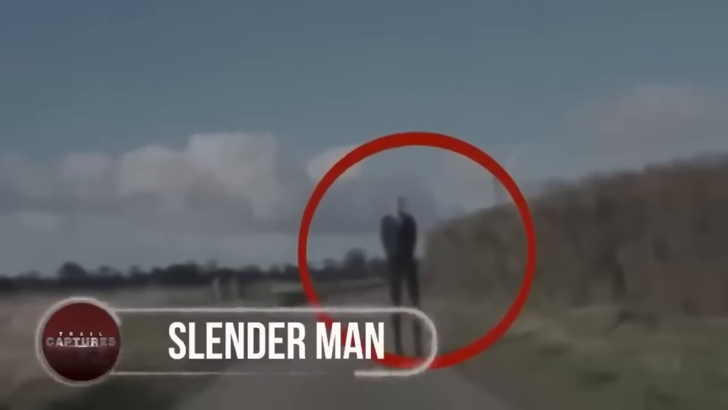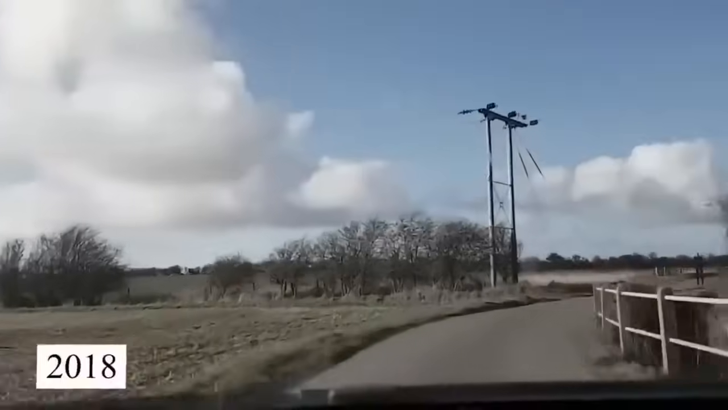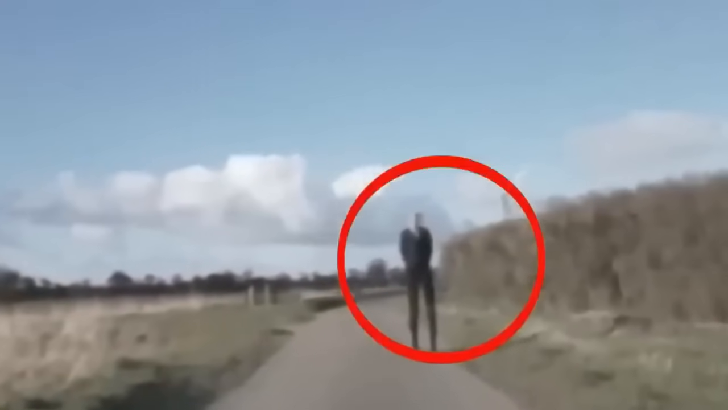Slender Man. In 2018, two friends and a little girl were traveling across states when they bumped into an abnormal, tall and suspicious-looking man referred to as the Slender Man. The Slender Man appeared in the middle of them, making the driver turn off-road and into the grass before stopping.